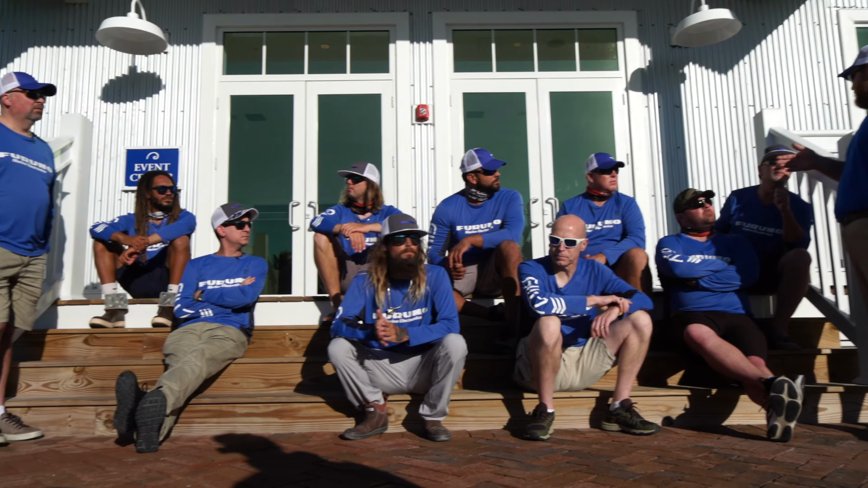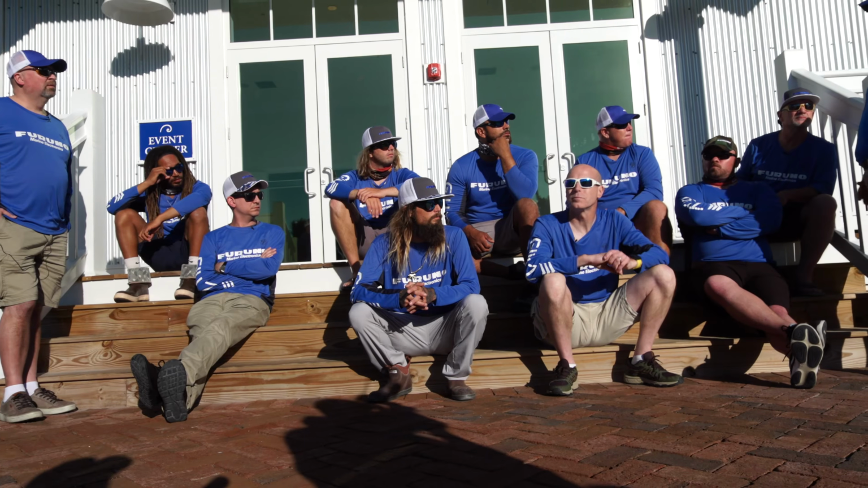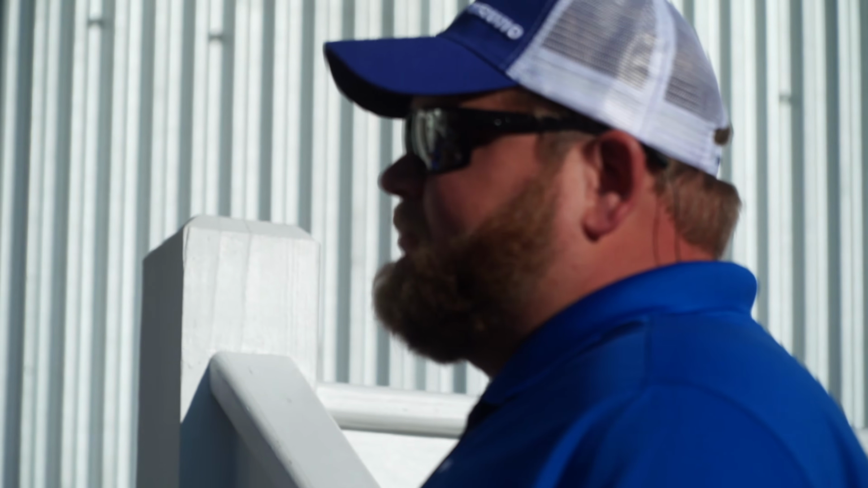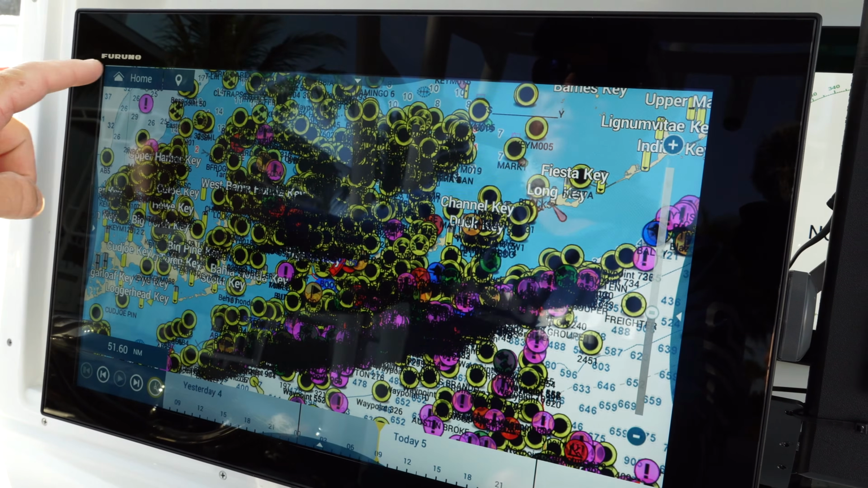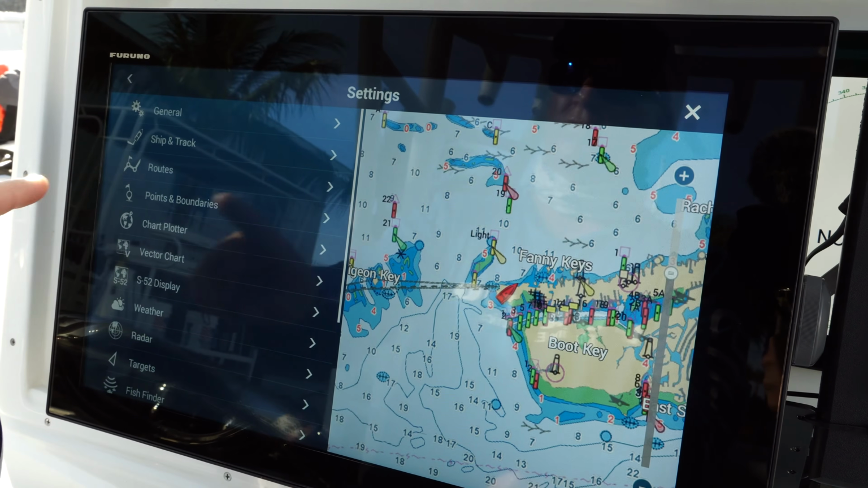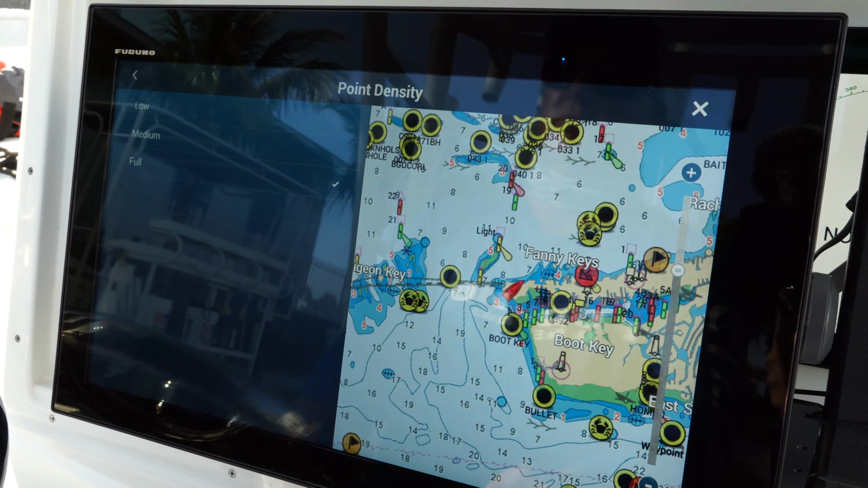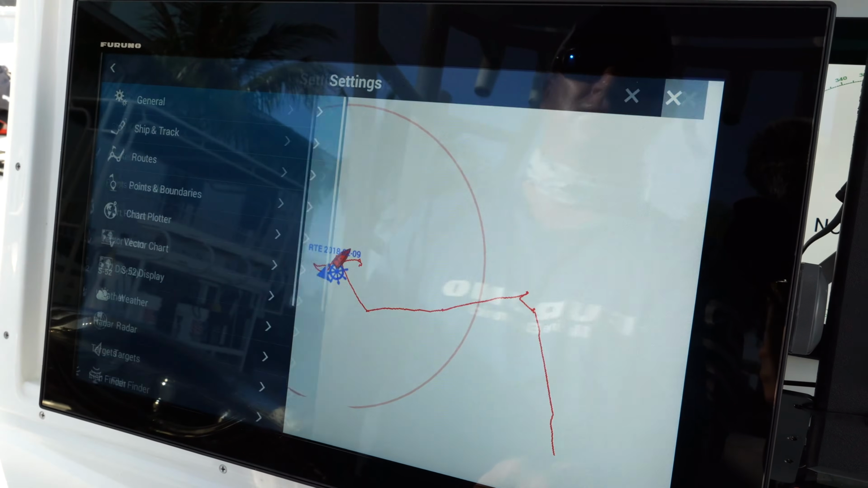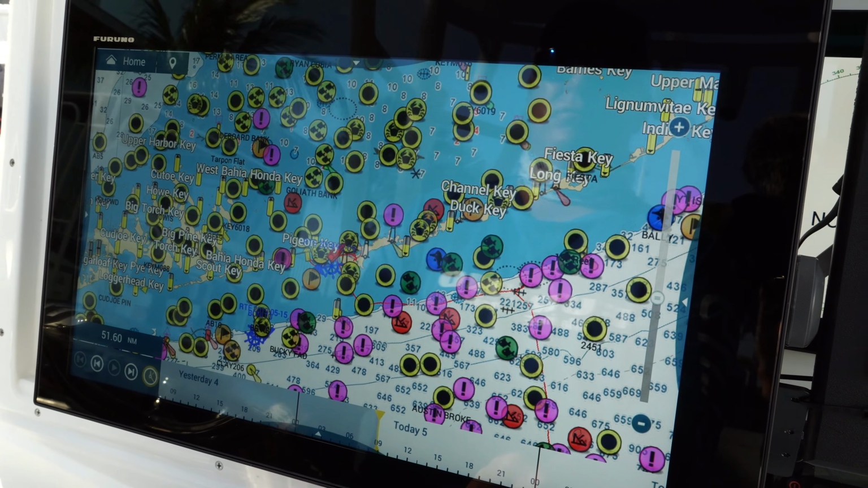Yeah, Eric, you brought up point density. Cam and I were talking about that a little bit. As a charter captain, Cam, how many points do you have in your machines? Thousands? Well, yeah, definitely thousands, or more. Being able to reduce that point density can help you find those points. Point size and point density are both adjustable in TZtouch3, so when you zoom out, I've seen other machines just black out the whole screen sometimes, depending on how you have it configured. With TZtouch3, you can clean it up and make it look the way you want and the way that works for you.